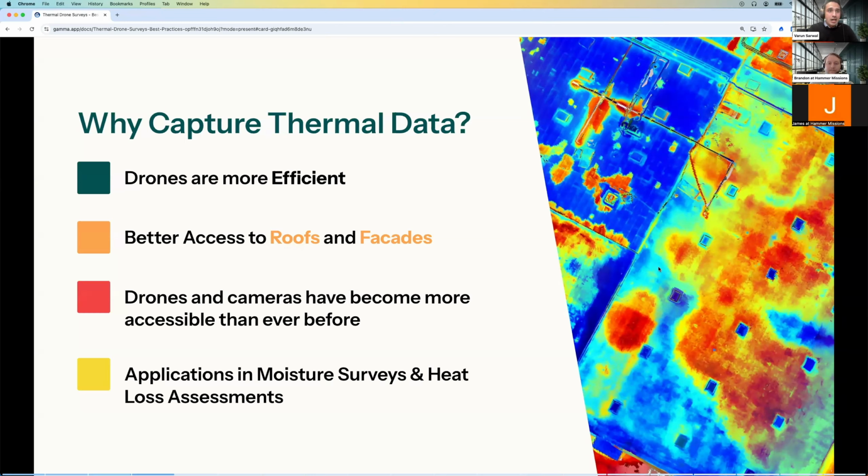First and foremost, I think it goes without saying, drones are a very efficient way to capture data across roofs or solar panels. If you've got large areas that you need to walk, being able to fly those areas is a lot more efficient. But drones also provide a lot better access when it comes to both roofs and facades.